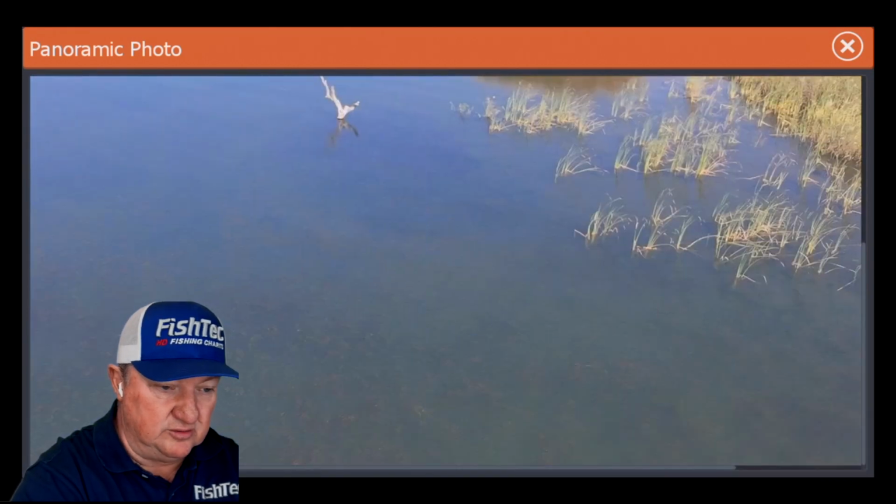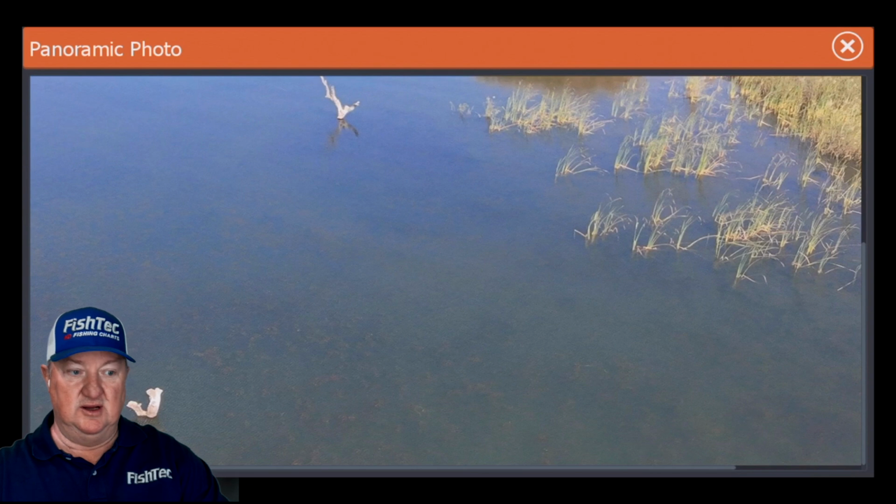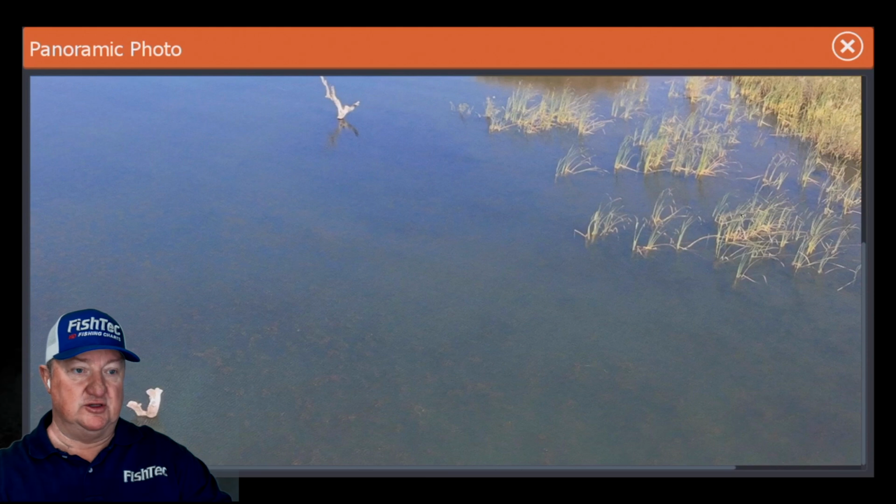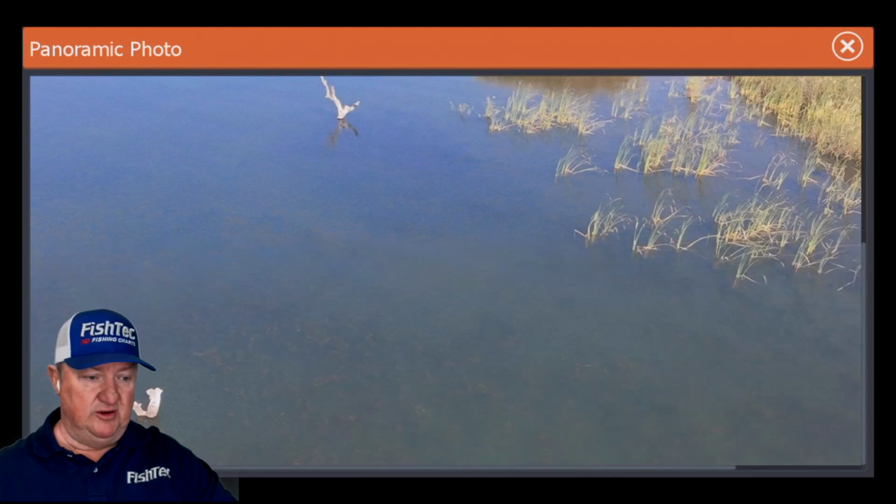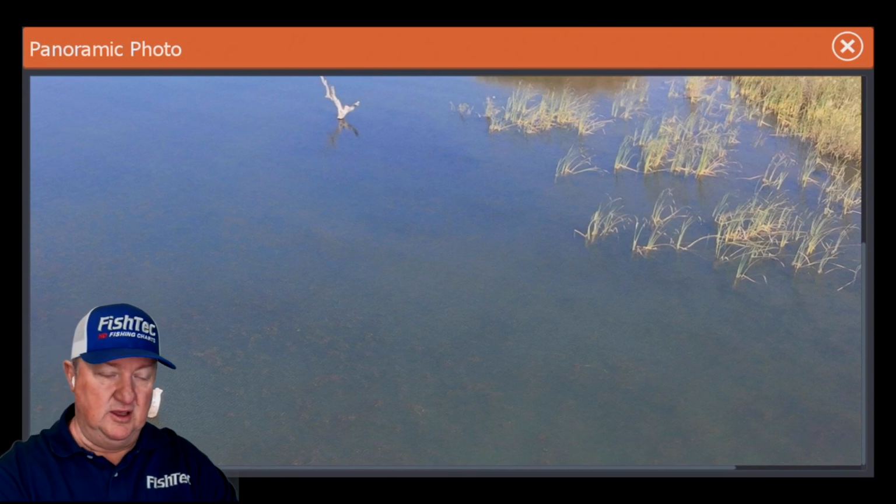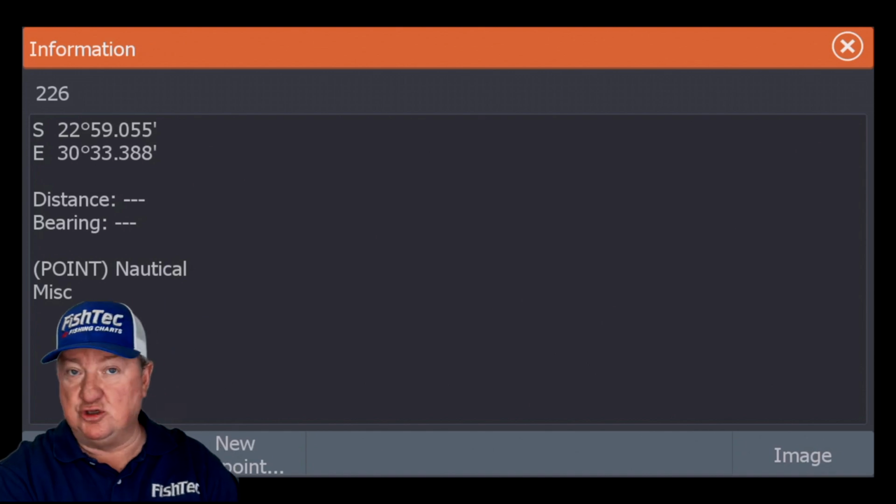Some of them show the patches in the grass where there's actually little open spots. Obviously, these are all taken with the drone. There's over 1,000 of these photographs all around Nandoni. This is brand new. But if you want to look for these patches, you want to find these holes in the grass, I suggest using this. So that was image number 226.